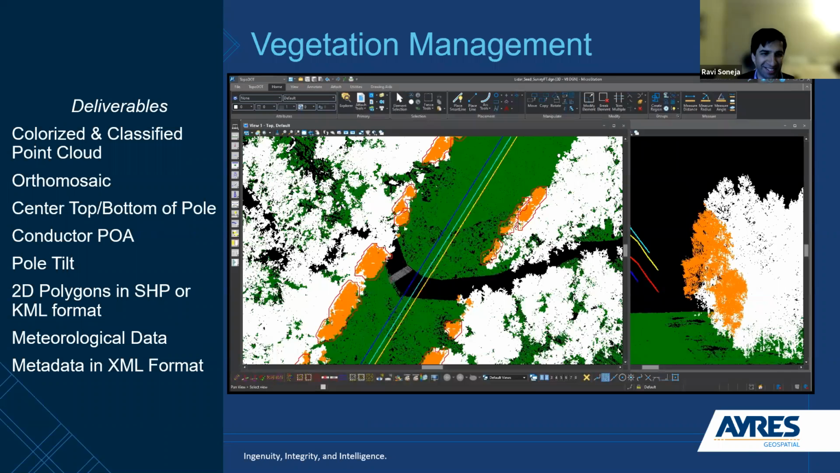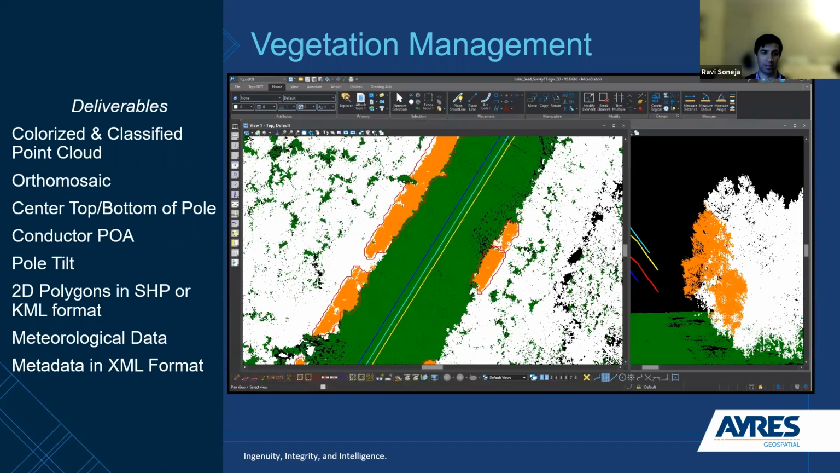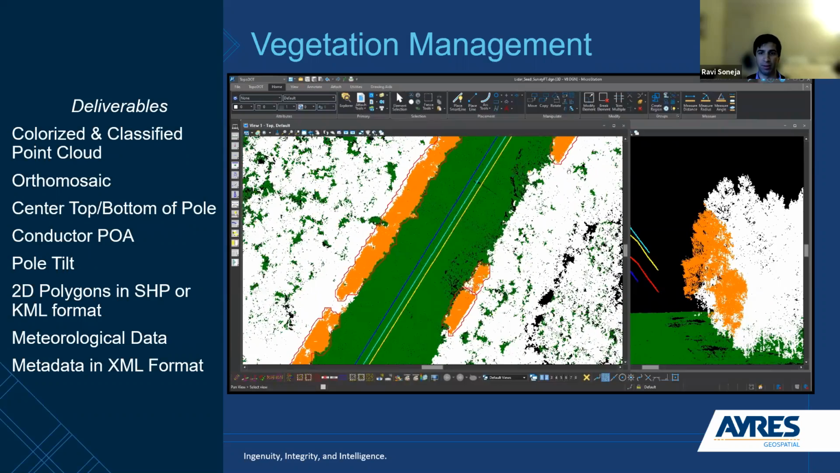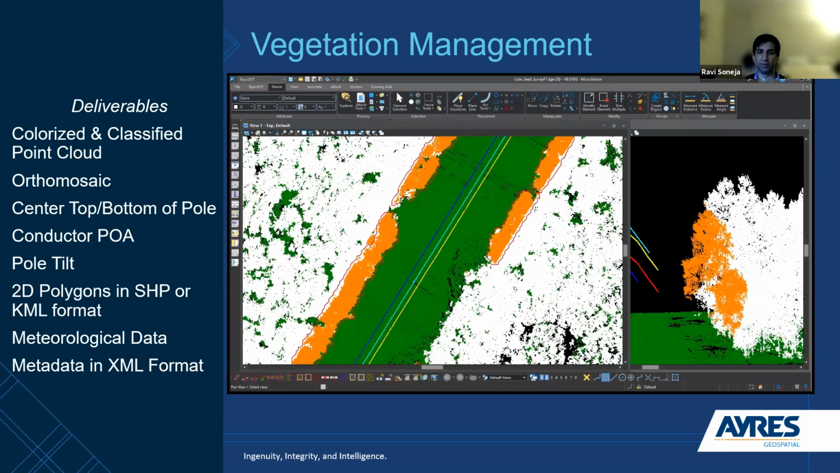This is one of the applications that I am really excited about. And I know this is a unique one, I think, but LiDAR for vegetation management can be an excellent tool to supplement your vegetation management program. It's a really good way to quickly identify areas of risk that could cause interruptions to power delivery.